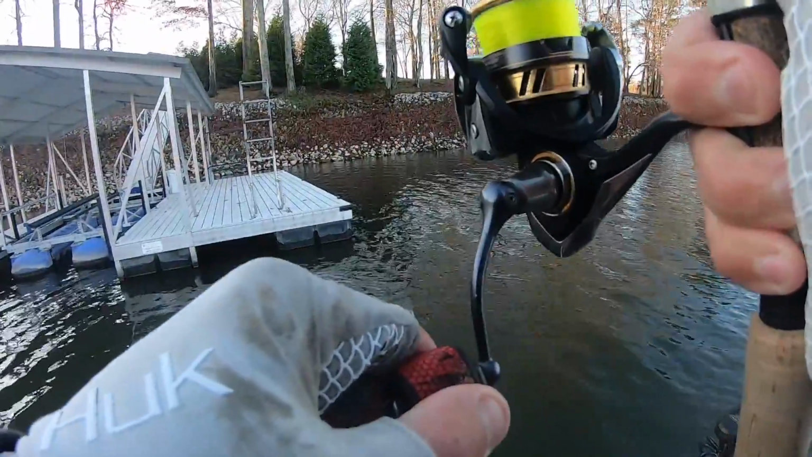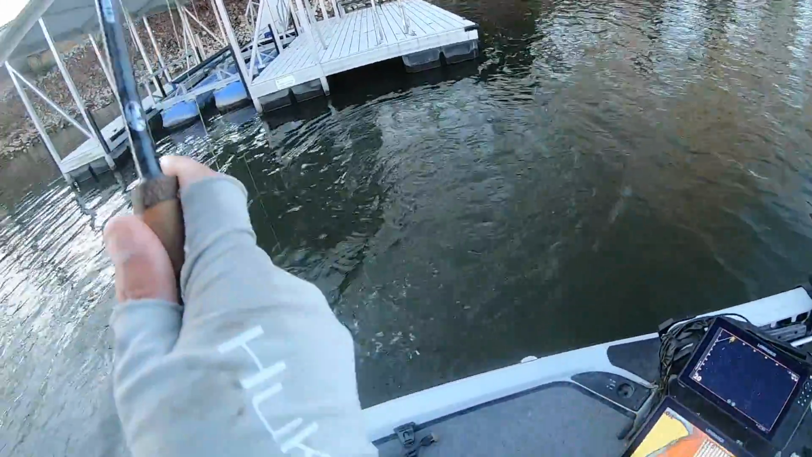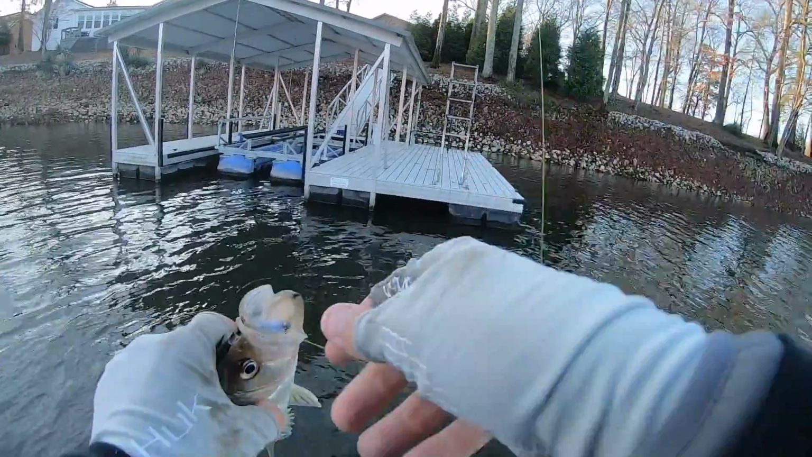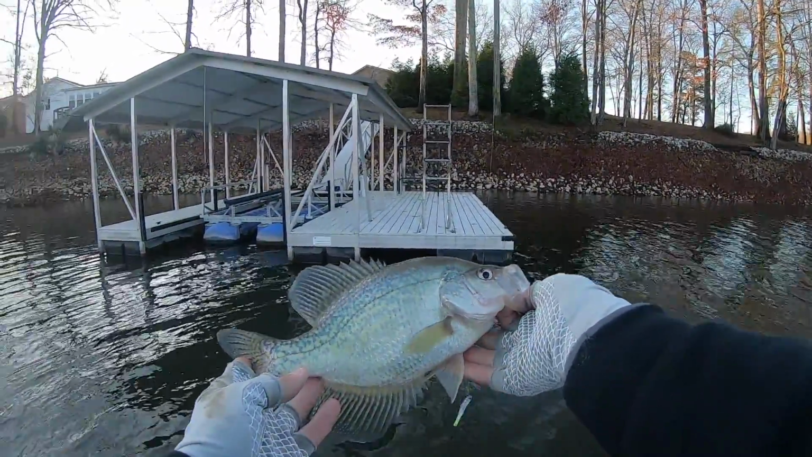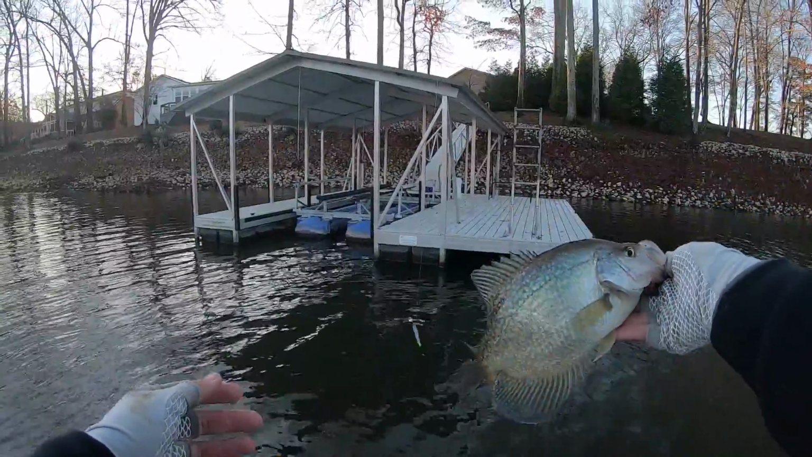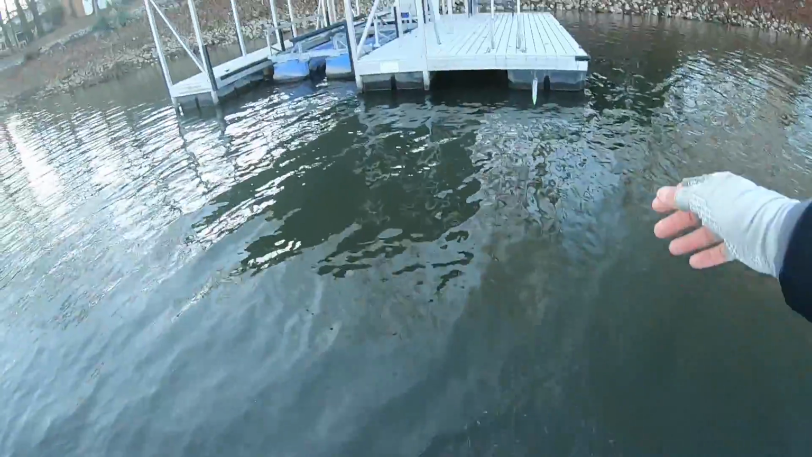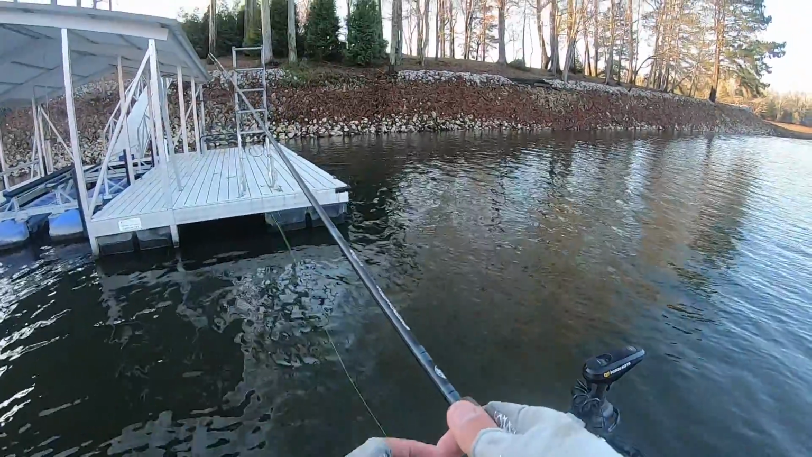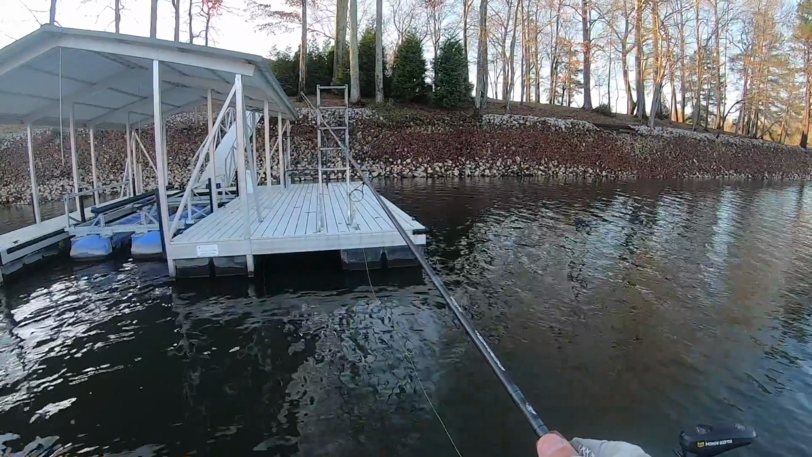There he is. That's another decent one. Yep. Another good black nose. Probably a 12-incher right there. I mean, there ain't nothing wrong with that crappie, but when you start with a 2-pounder, you get a little bit spoiled. I'm just shooting that jig as far as I can get it back in there. Counting it down to about 7 or 8 seconds and then just easing it back out.